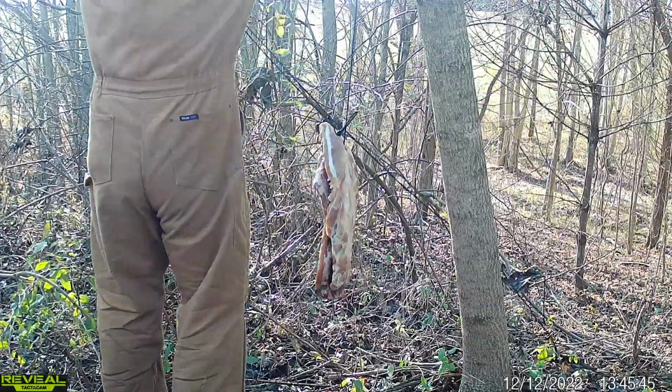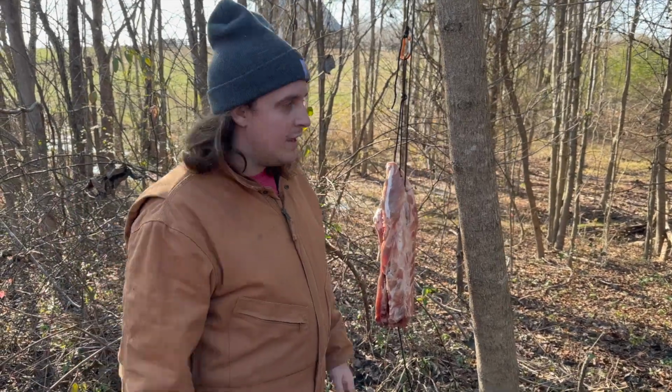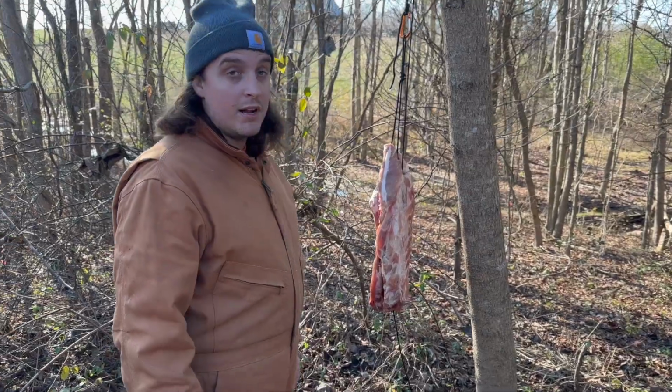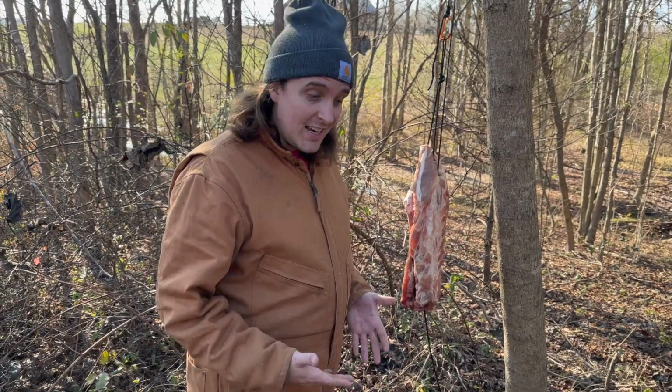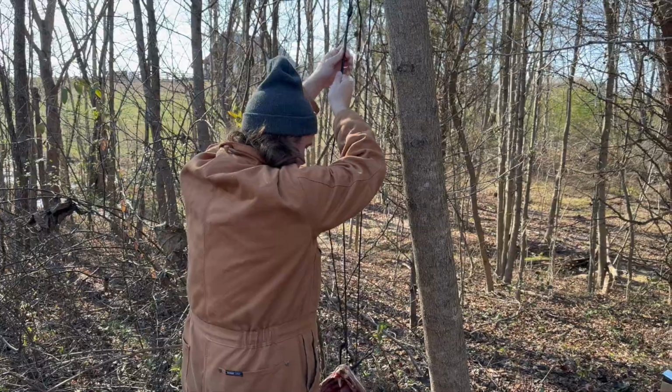But either way, we decided to go back and lower the ribs down. Nothing has messed with the ribs at this point, so we think we probably need to make a change. This is like 5 or 6 days later, basically a week. We've had no action on the ribs. As you can see, they're not frozen anymore. So I think what we're going to do is lower it down in case it's a little too high for something to get to. And let's see what happens when we do that.